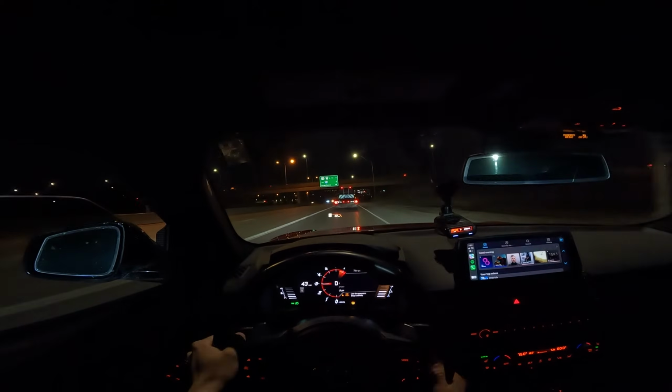Also, the one thing with these tires is that it does make you not drive like an ass, but I can't go too crazy with it because they're winter tires. They're not big old meaty summer tires with a lot of grip. But we're just having a nice cruise home from the gym.